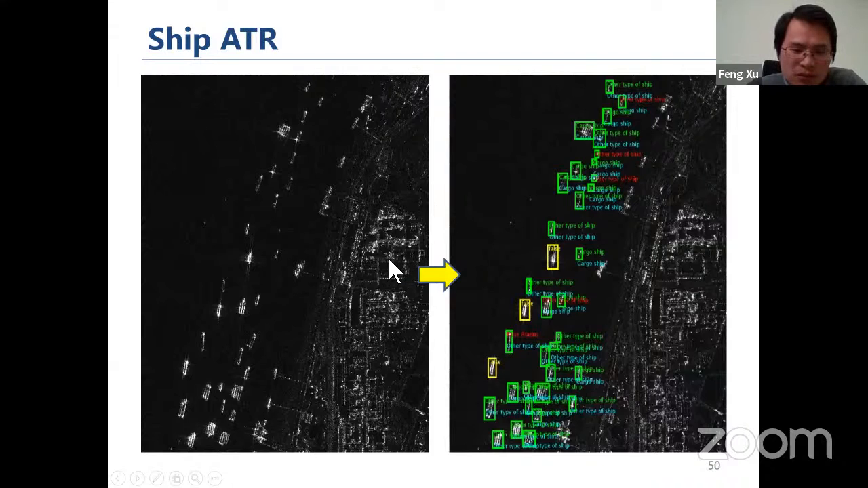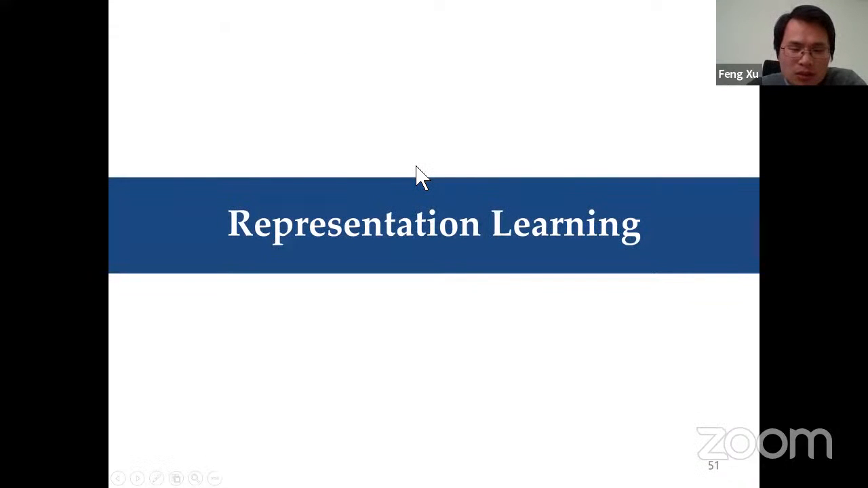So finally we can do it end to end: input an entire scene, and the output is the detected and classified ship targets. Okay, so this is a simple case of target recognition. Next I'm going to introduce a little bit about representation learning.